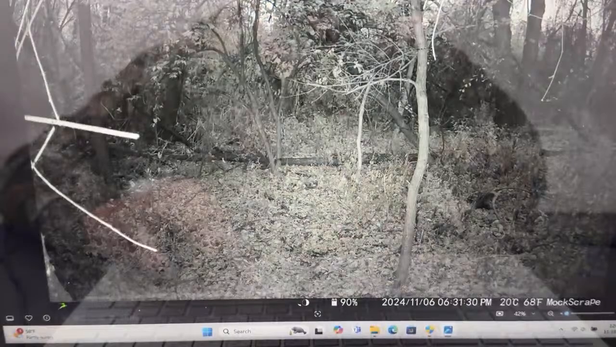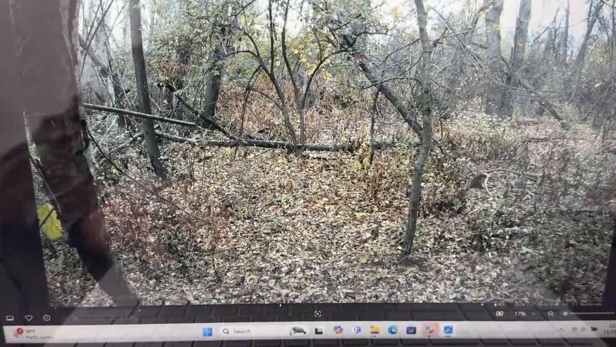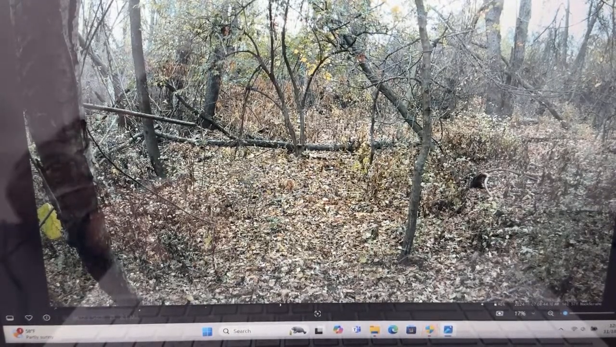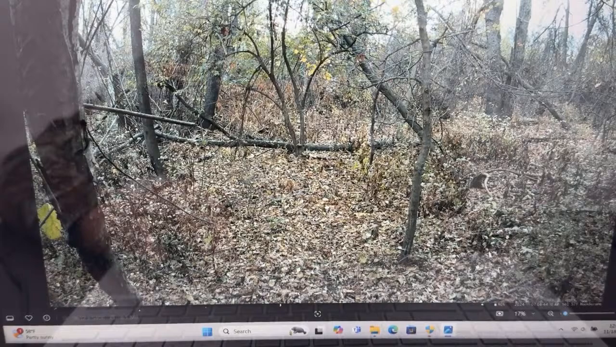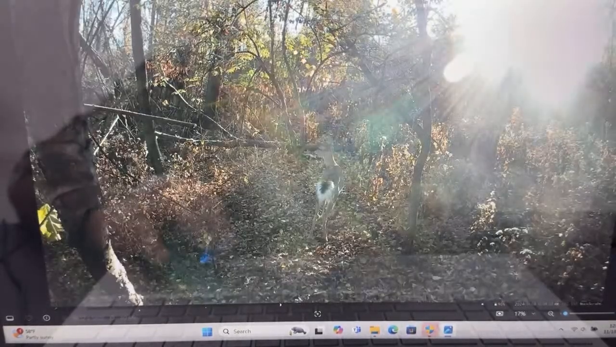Nothing right there. Caught the end of it. There's some night picture. Nothing right there. Oh, there's something. No, I don't see anything in that picture there. Probably passed. There's a doe or a spike right there coming into the picture. They're sort of washed out right there. That's where the sun comes up, and that's the only unfortunate thing that I have in that spot.